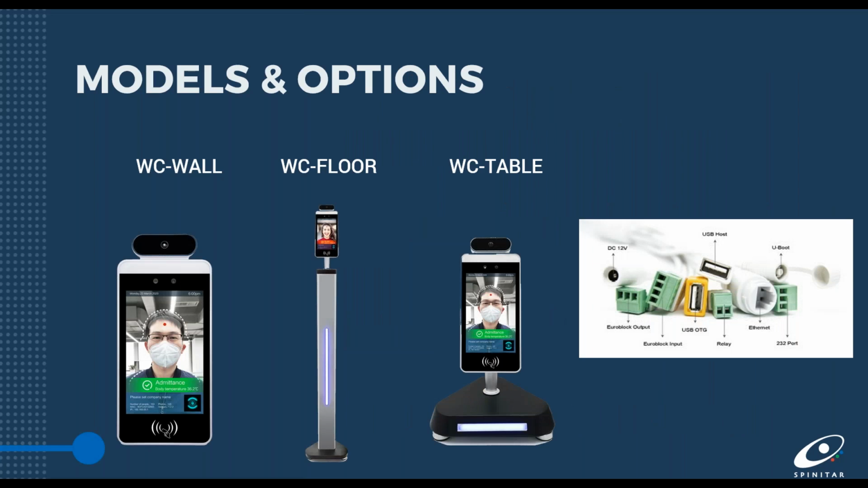A few key things to note with the product and system that you'll be looking at today. It comes in really three different flavors. There is a wall-mounted version that can be mounted to a wall of your choice. We also provide a floor-standing stand that can be used as a kind of podium in a lot of different applications. We also provide a table-mounted version. Something to note is the wall-mounted version is not interchangeable with the floor or table stand, but the floor and table stand are interchangeable with each other.